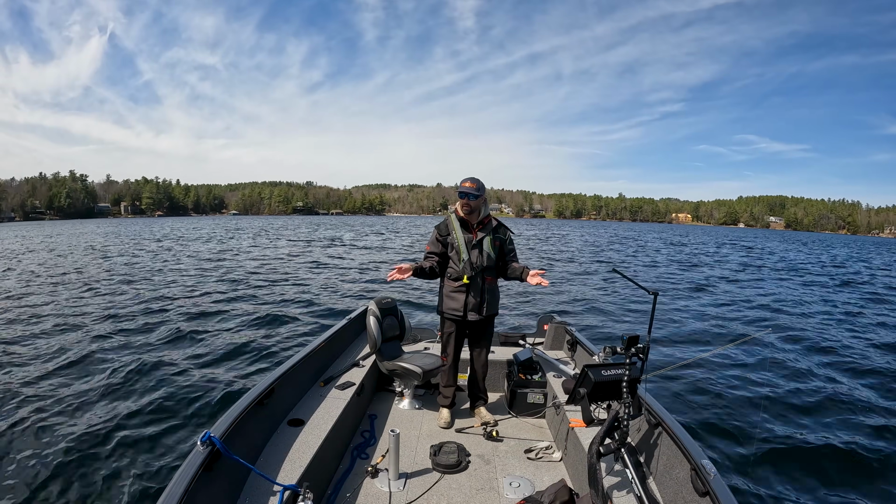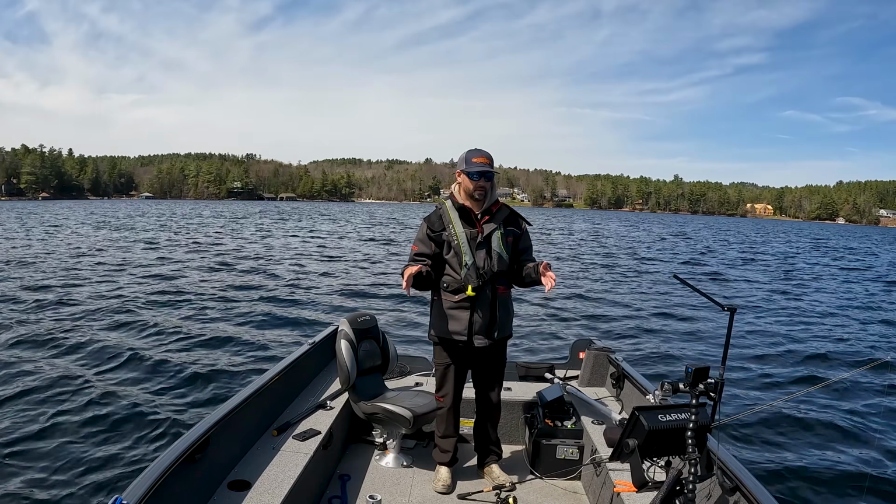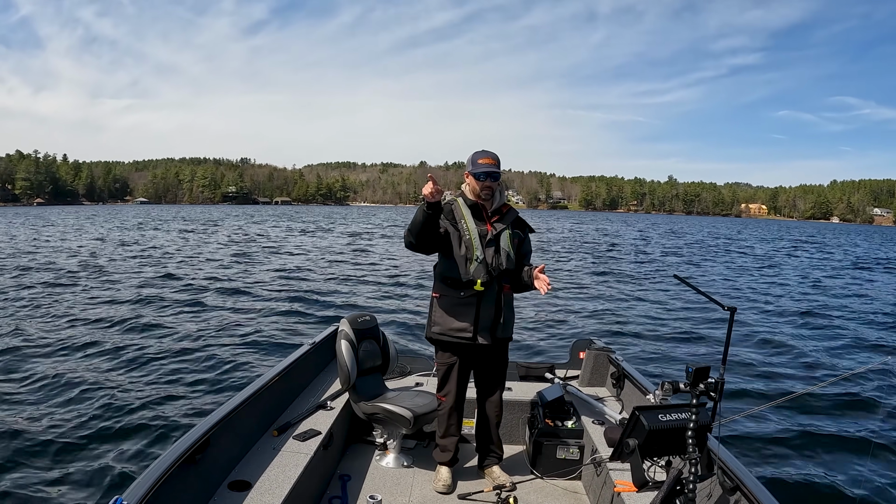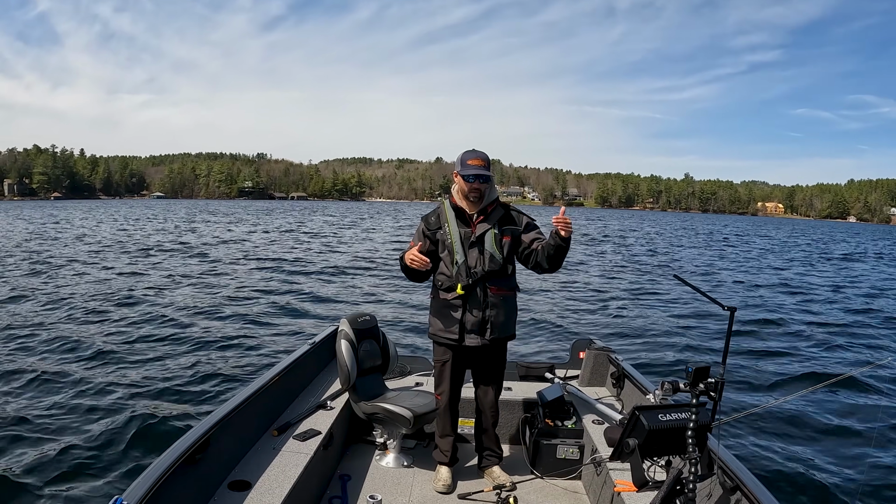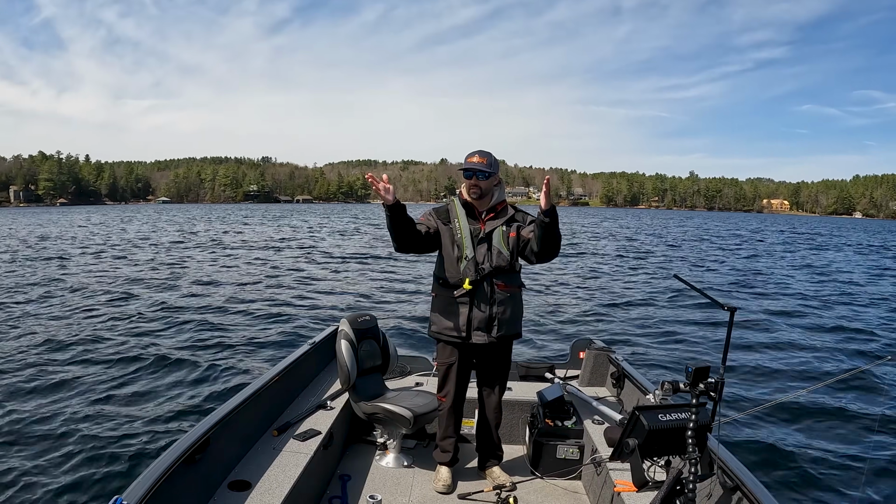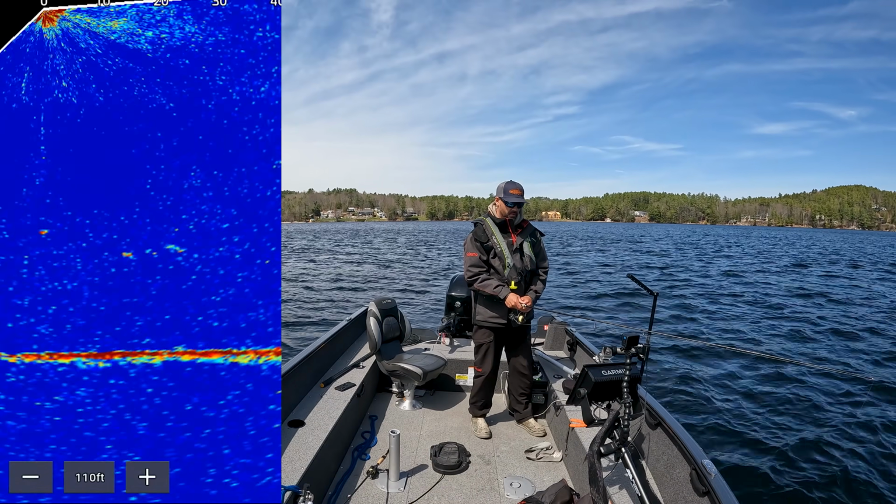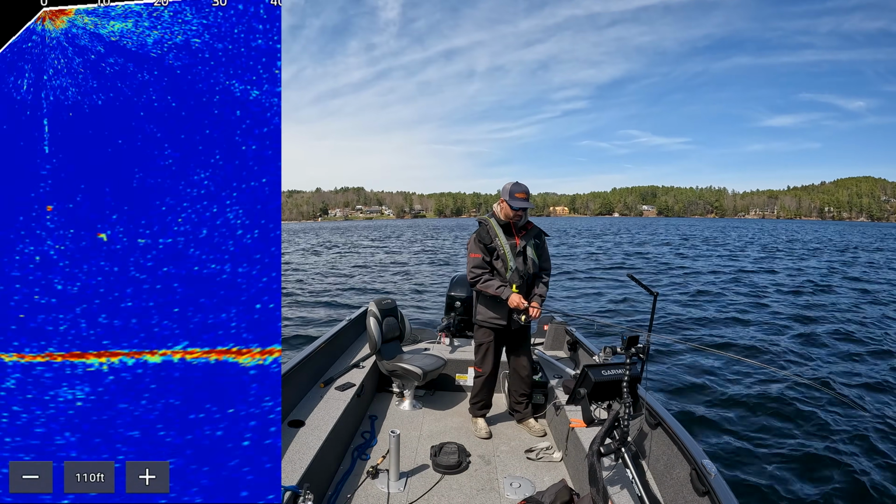You can, if you have Livescope, chase these fish around. It gets really frustrating. I suggest just parking off of those streams. So my stream's in that direction in front of me. Parking off those streams in the 40 to 75 feet of water, and you're just intercepting them as they're going up to chase the smelt. These fish are coming up high, but I want to stay above them as much as possible.